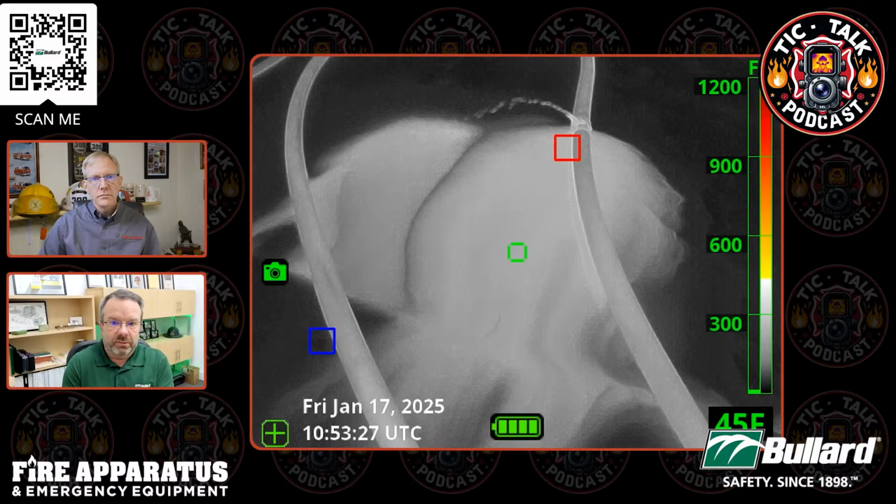But we know the water is the same temperature and the ground is all the same temperature. This is that qualitative difference. I don't need to know the temperature of each one, but what I do know now is, with my naked eye, I would see one puddle. What I know now is I have two puddles.